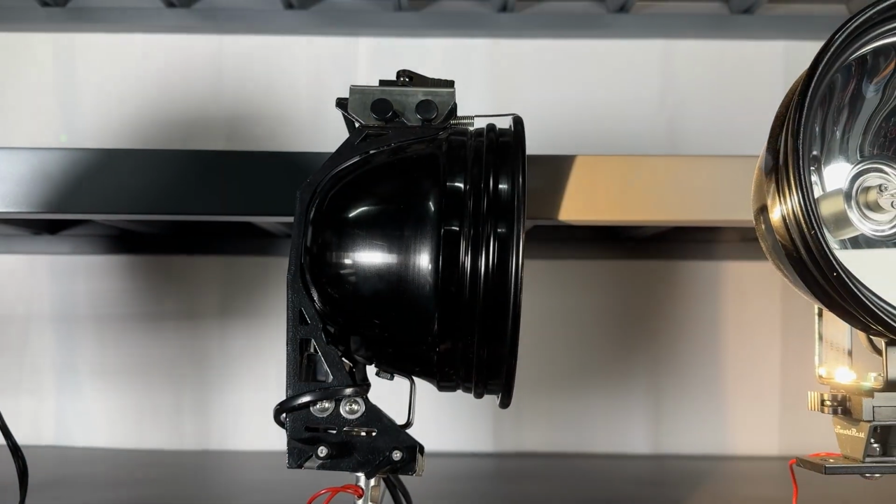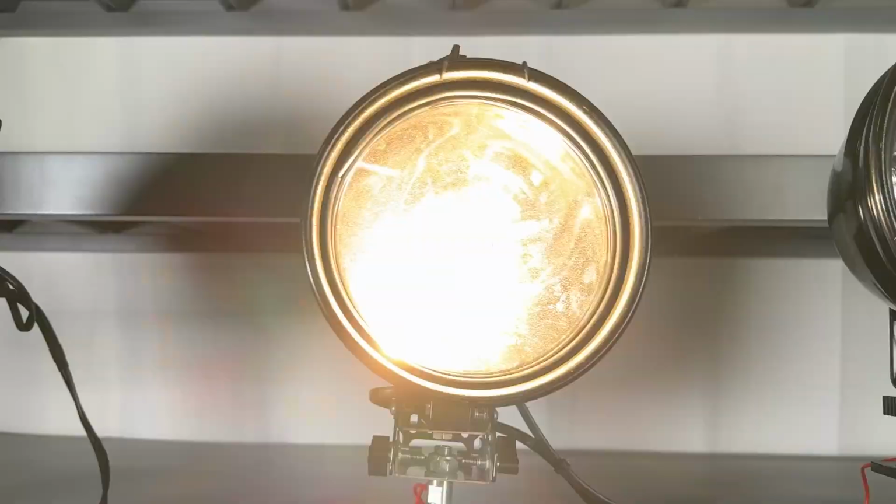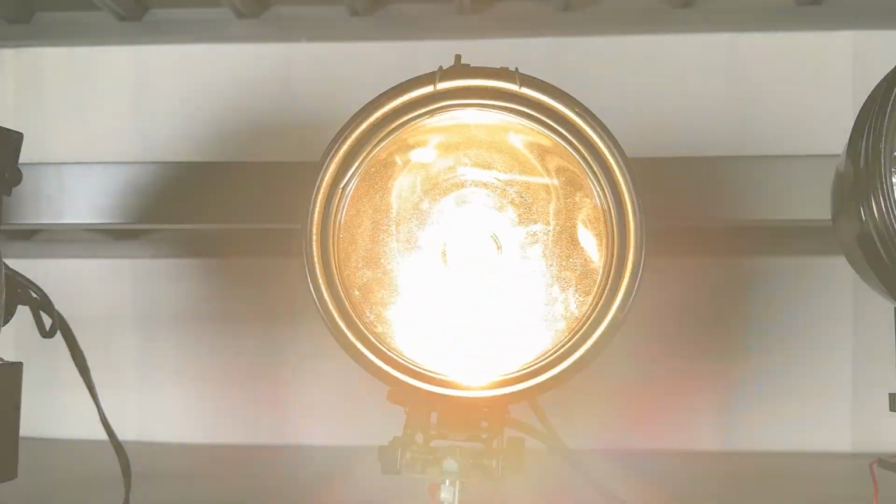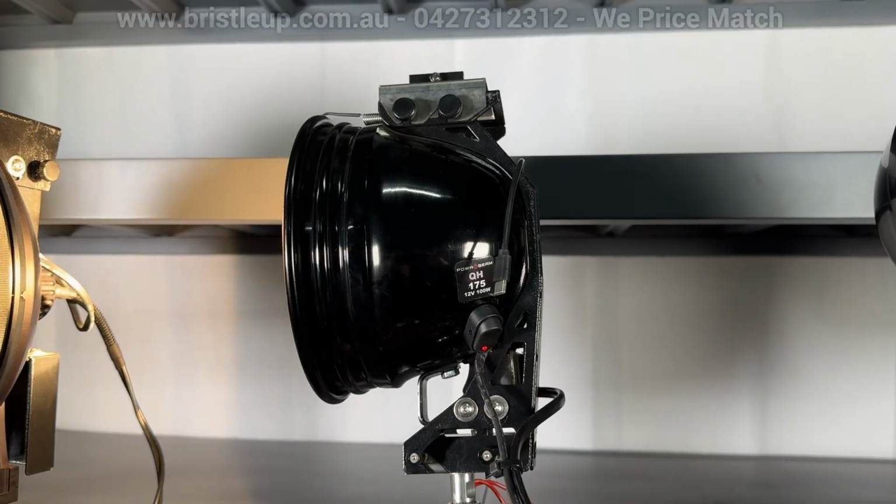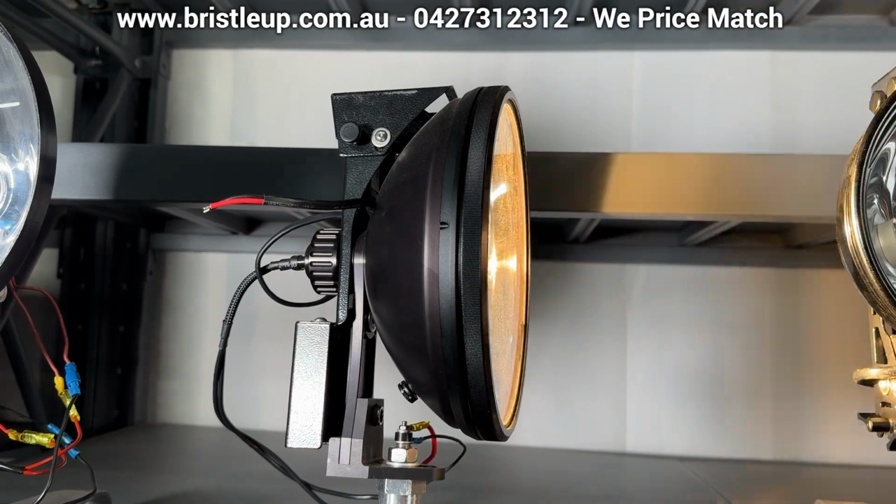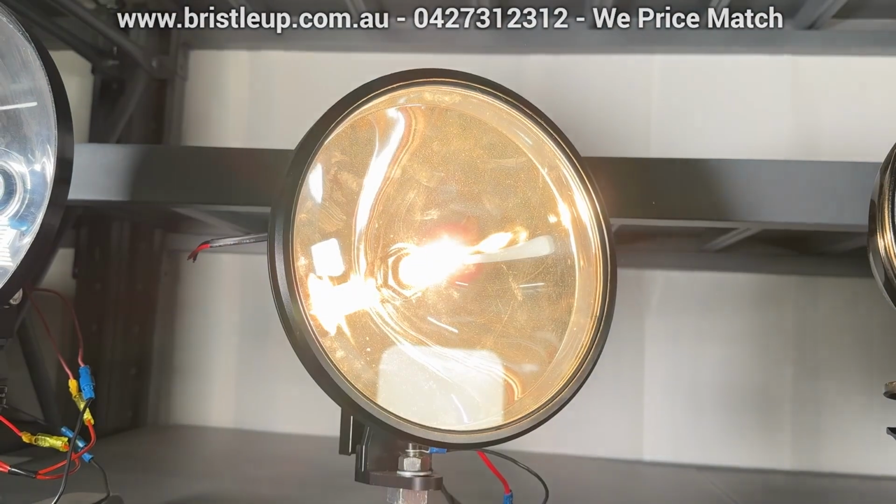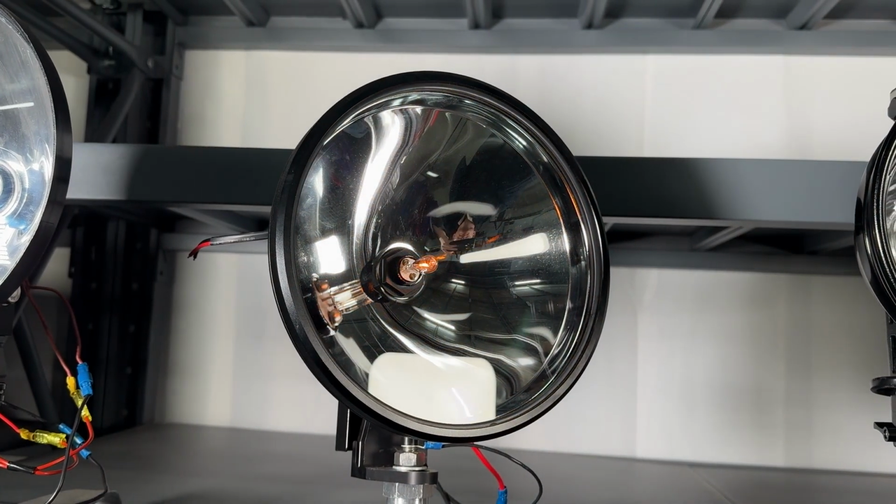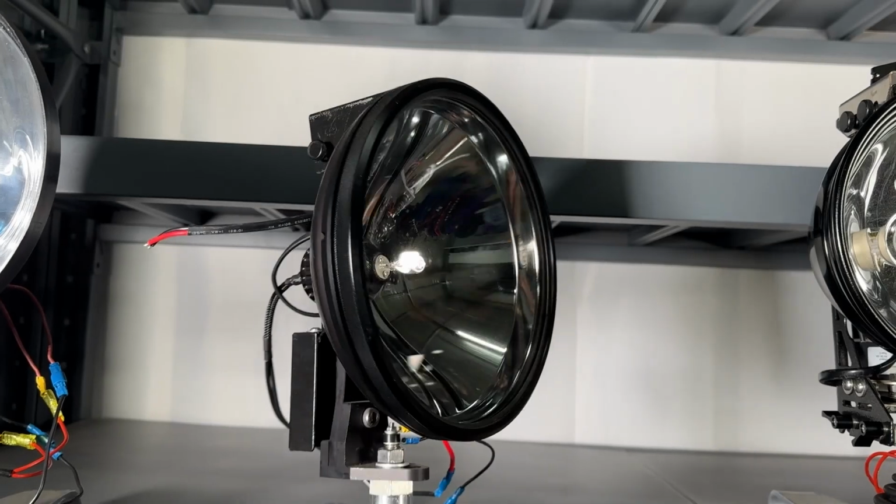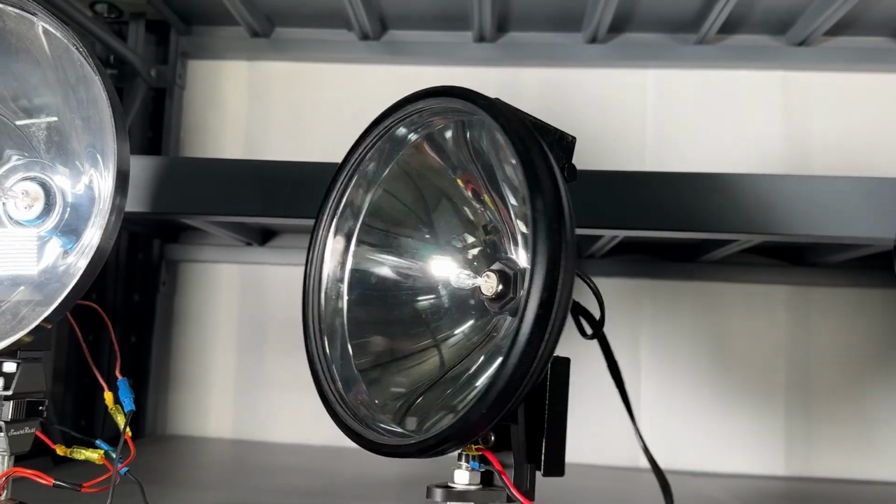The next thing to consider is the type of technology to go with. Halogen 12 volt, halogen 24 volt, HID or even LED. Well, if you want instant light with no warm up, go 12 volt or even 24 volt halogen. The color produced by these lights tends to make it easier to identify animals than with many of the HID or LED options. Now, the 24 volt option offers better distance at the expense of high amp draw. You will have to change bulbs on halogen systems from time to time though.